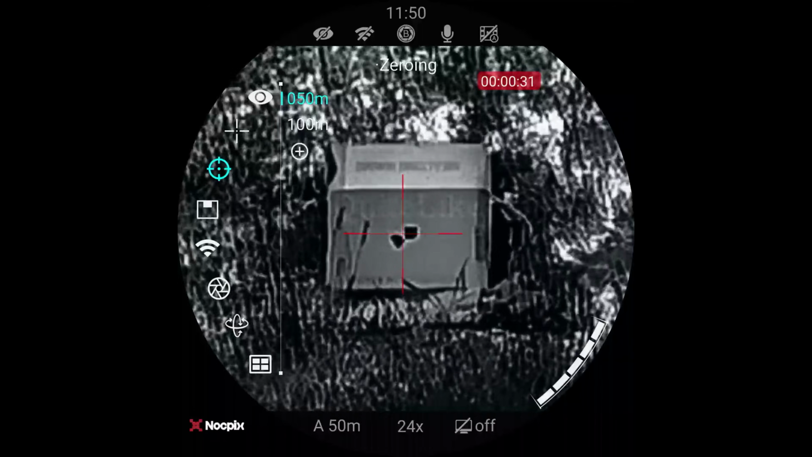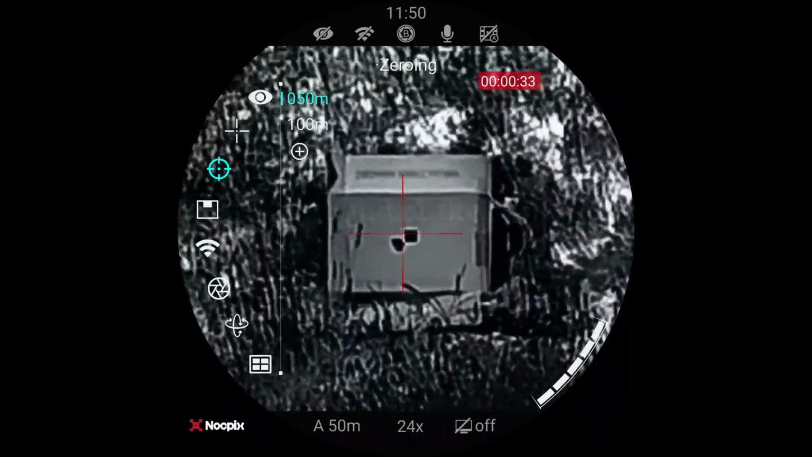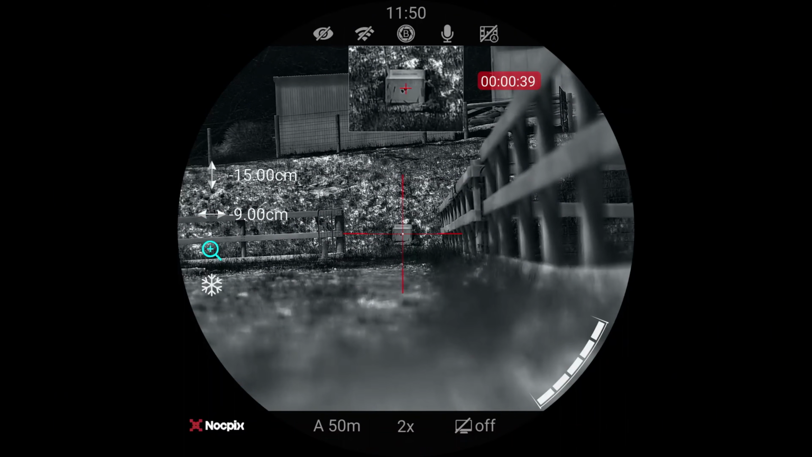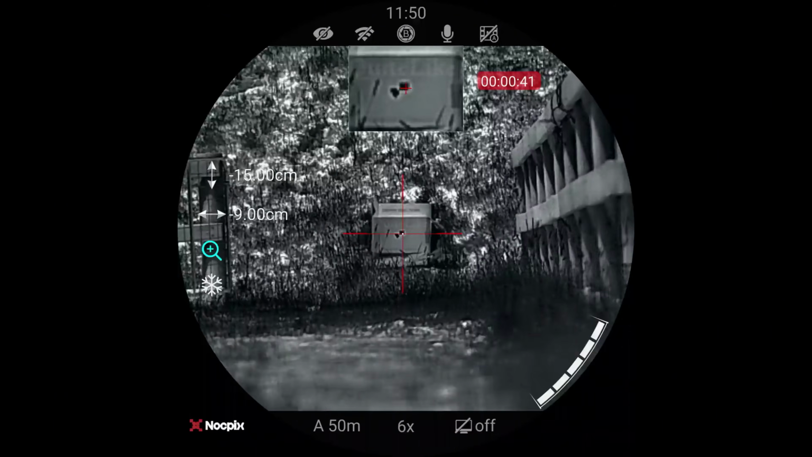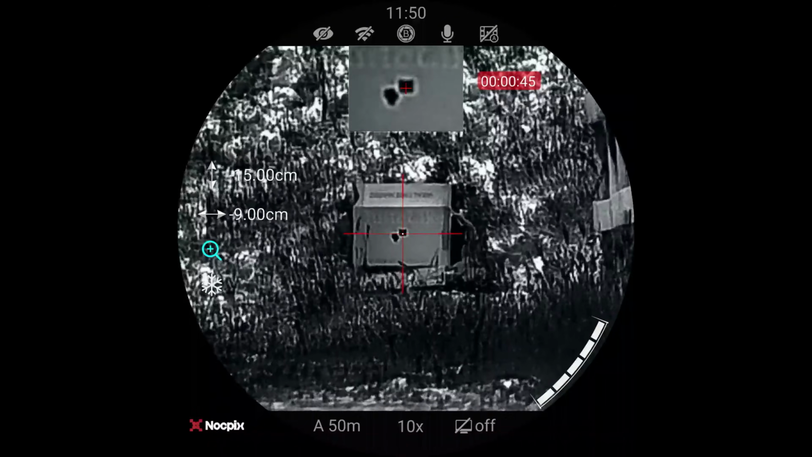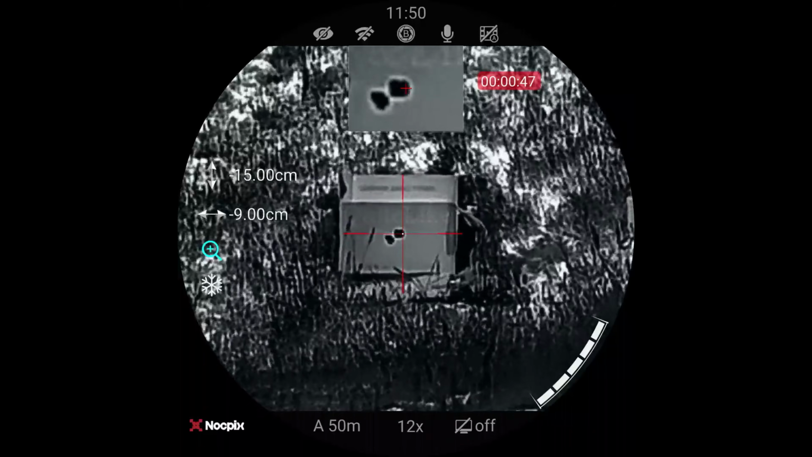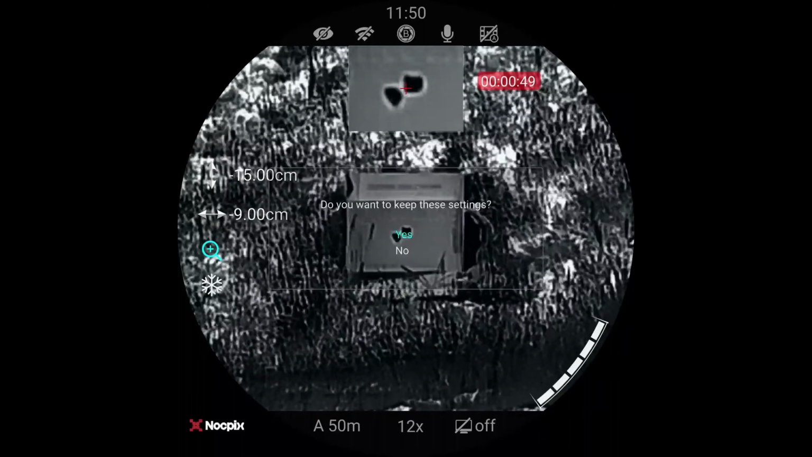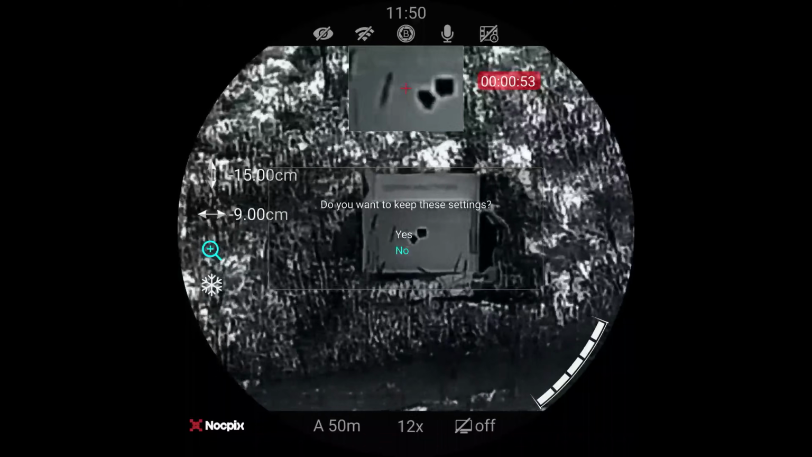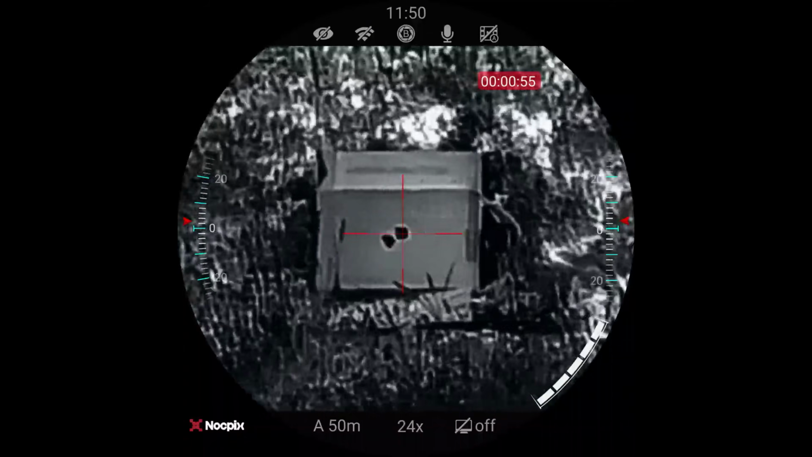Now, we're going to our 50 meter zero, which is the one we're using. I'm going to go into 50 meters here. I'm going to go down, and the first thing to do is zoom back in. Right, probably to there's good. Oh, that's nice. And then I'm going to go down to, don't want to do that. Sorry, hang on. I'm going to use the turret. Let me do it again.